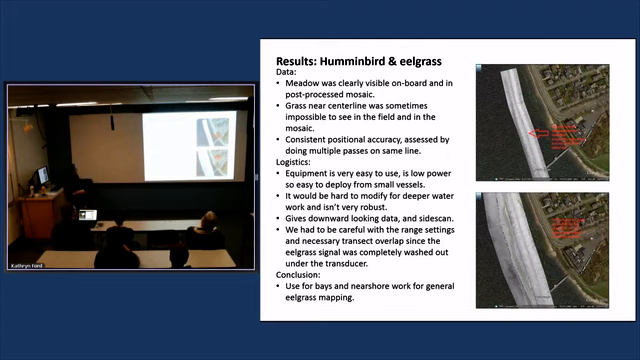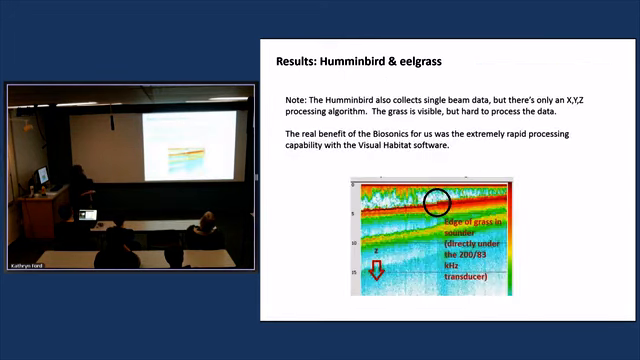It would be hard to modify this for deeper water. It would be hard to tow this instrument. It's not very robust, so it's best used inshore. It does give both downward-looking data, that single beam, but we couldn't process it, as well as side scan. And I mentioned this already, that we had to be super careful about how we planned our surveys. So we'll keep using this for our bays and inshore work.